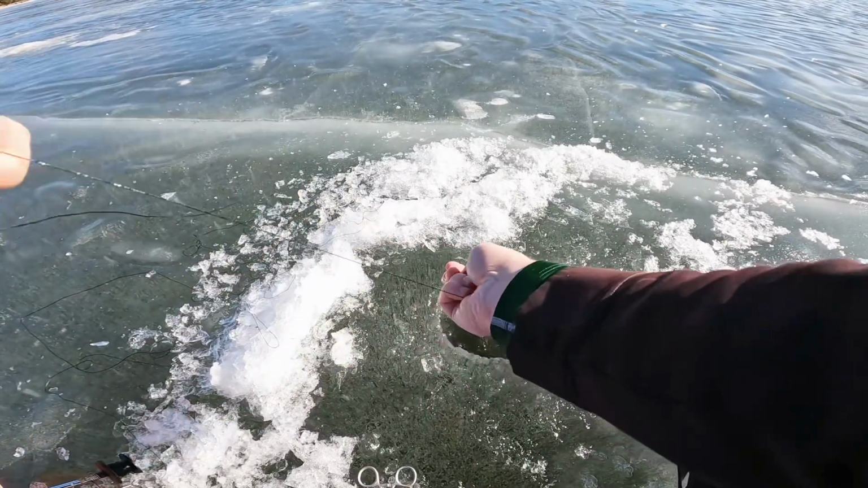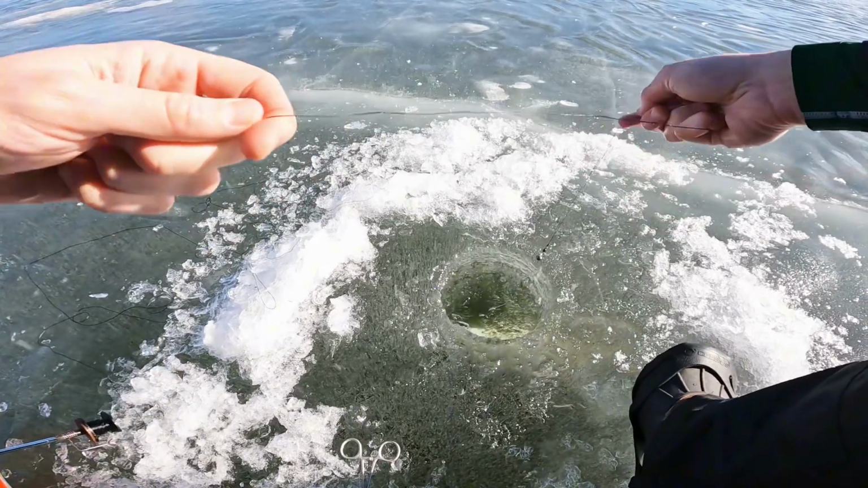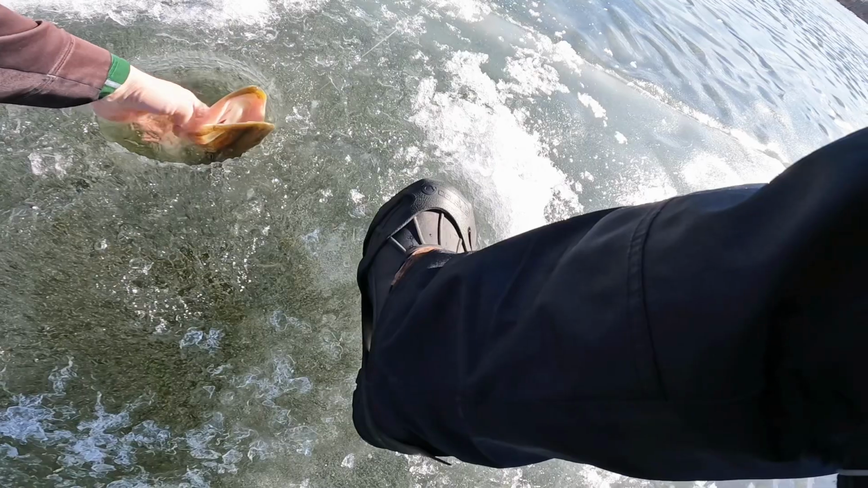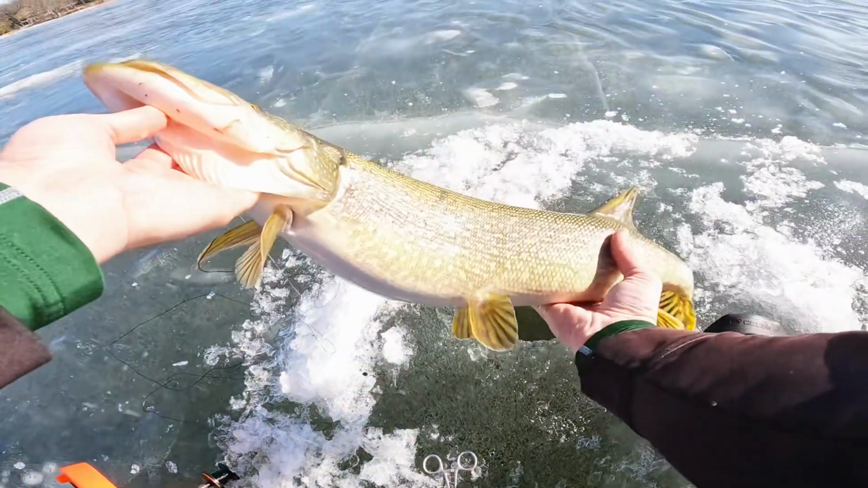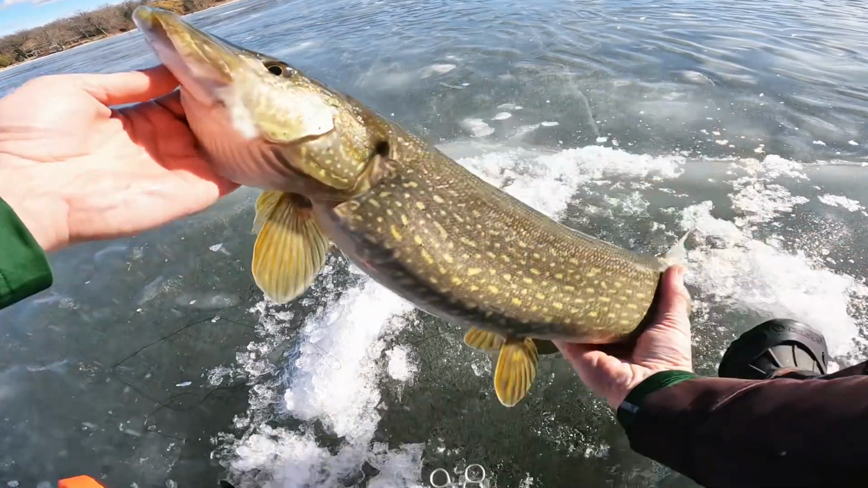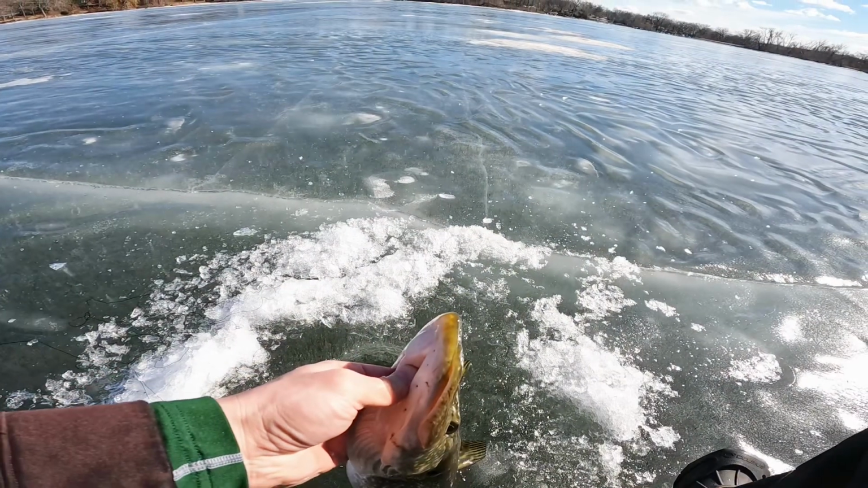It is warm out, so we probably could run and grab the bump board if we get him. Let's just make sure we get him first. Oh, his mouth's open. Get him. Oh, he's just really, really fat. It's actually not even that long. All right, get him undone.